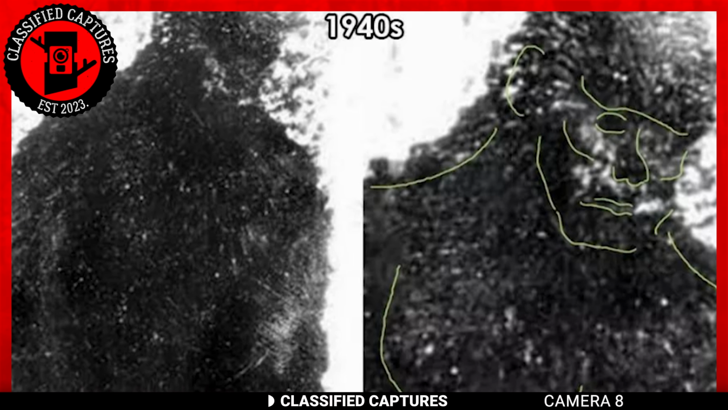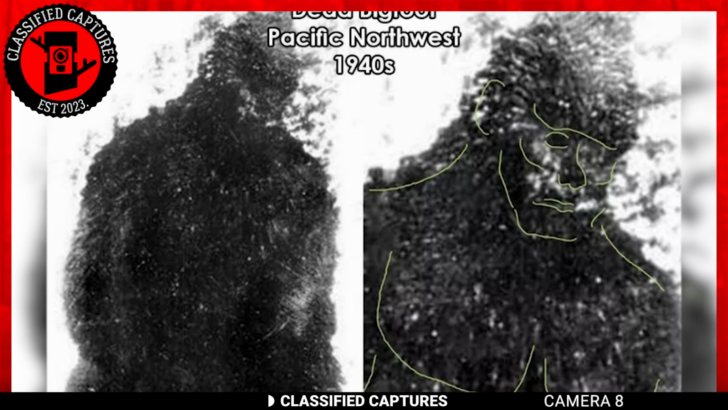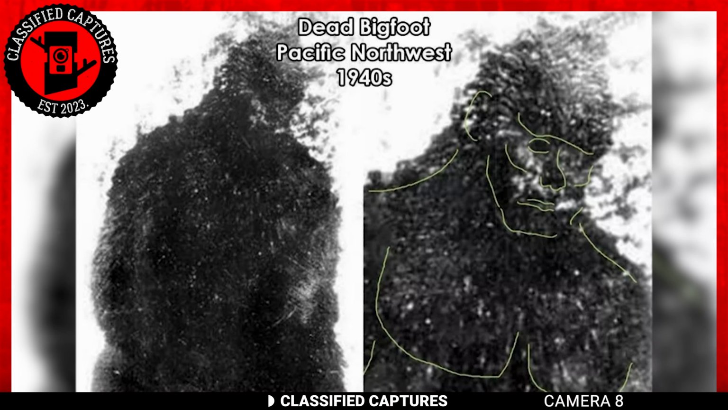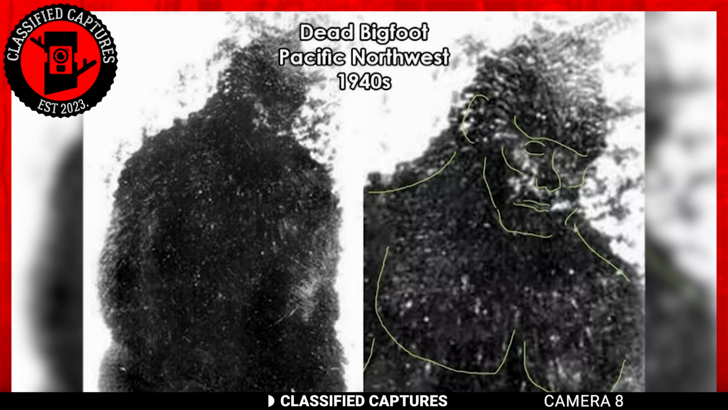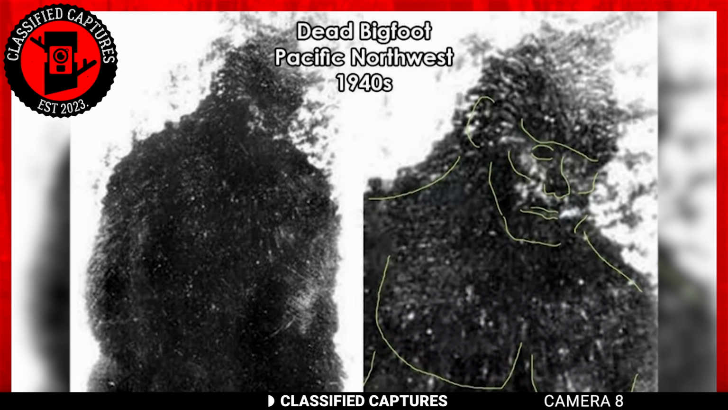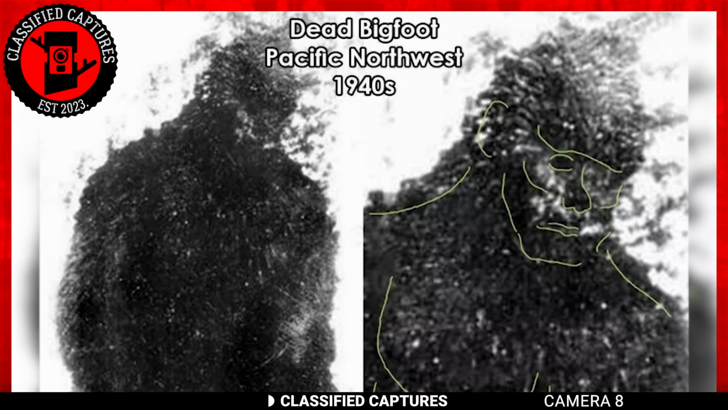Have you ever wondered what a dead Bigfoot would look like? If you haven't, well, wonder no more. I have an image from the 1940s of one right here. I know the image is confusing and doesn't look like much, but believe me when I tell you that's actually a dead Bigfoot. At least according to the one who took the picture in the 1940s.